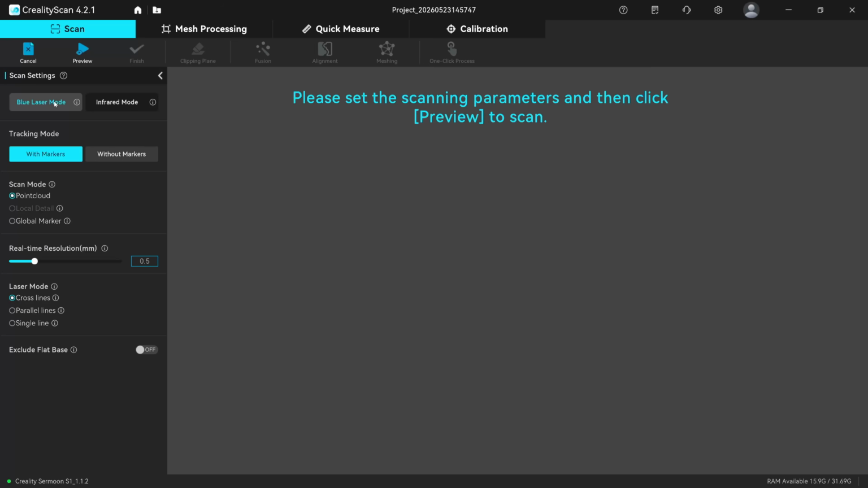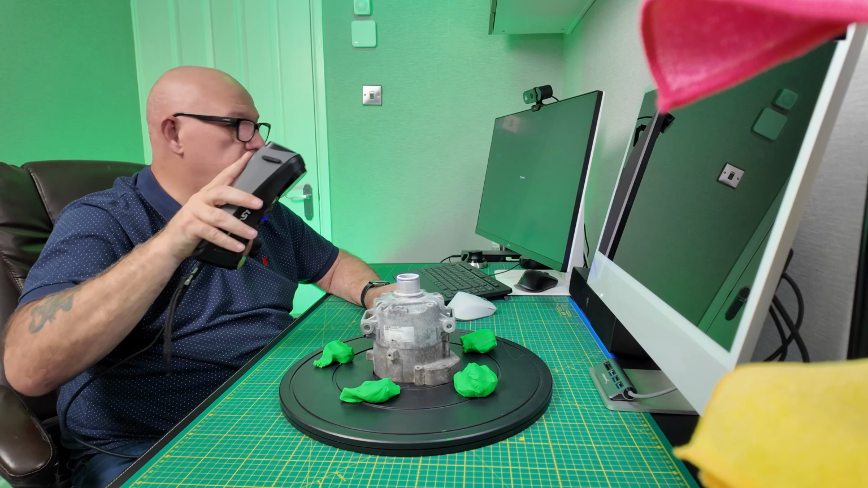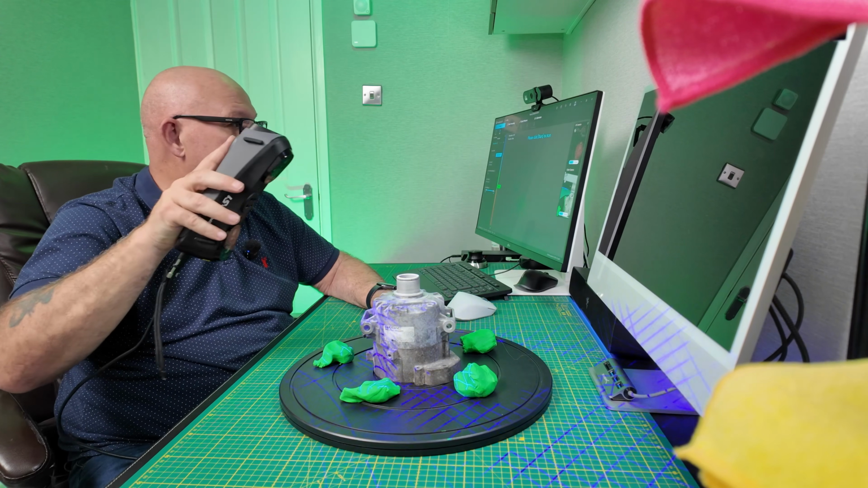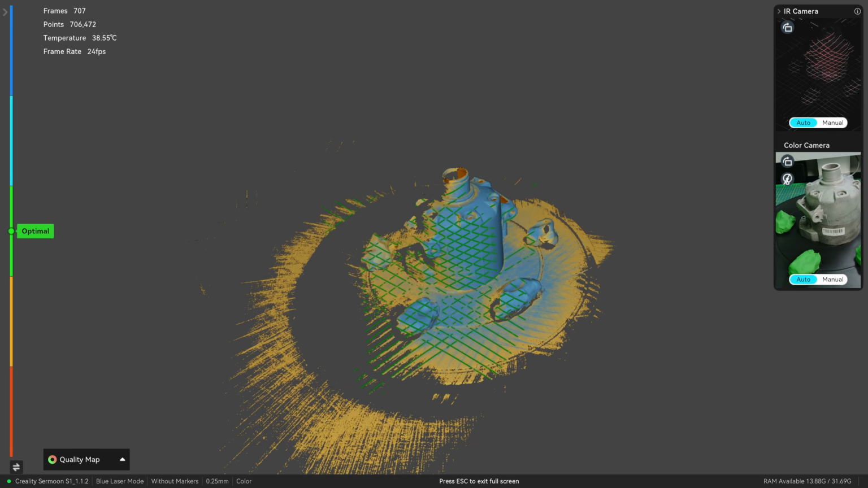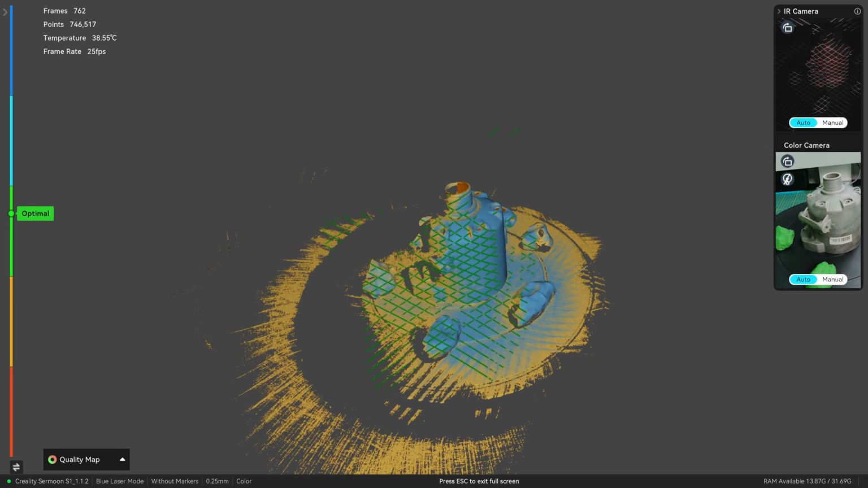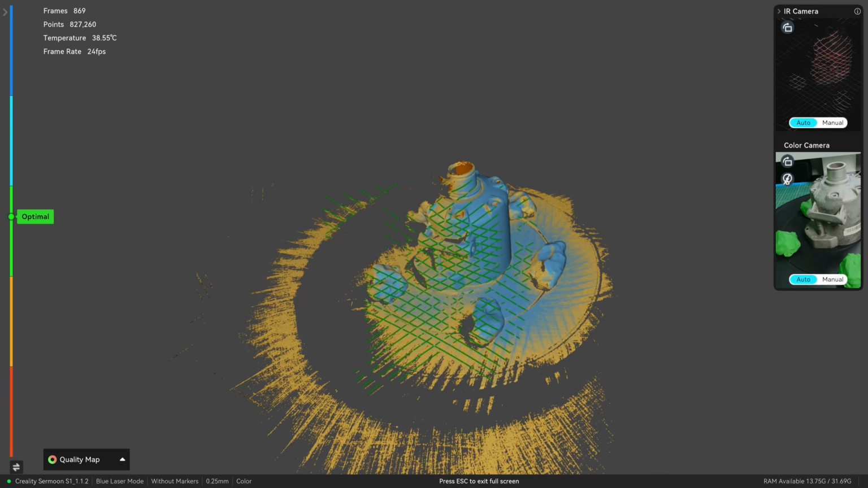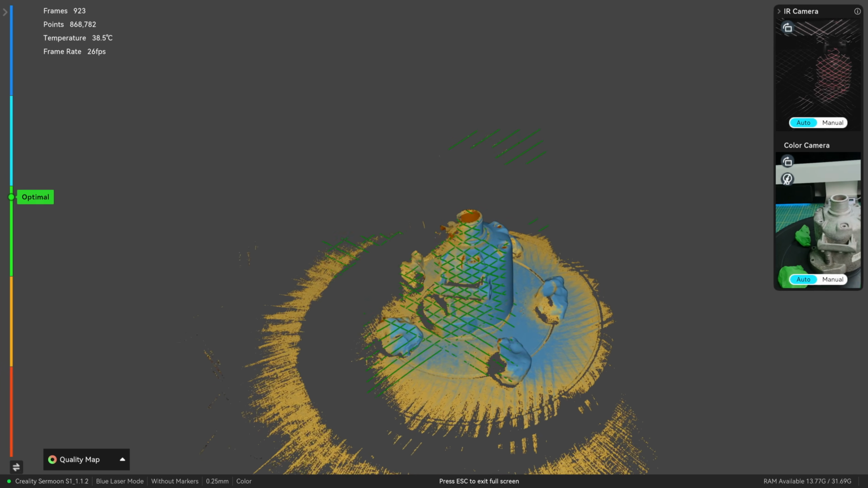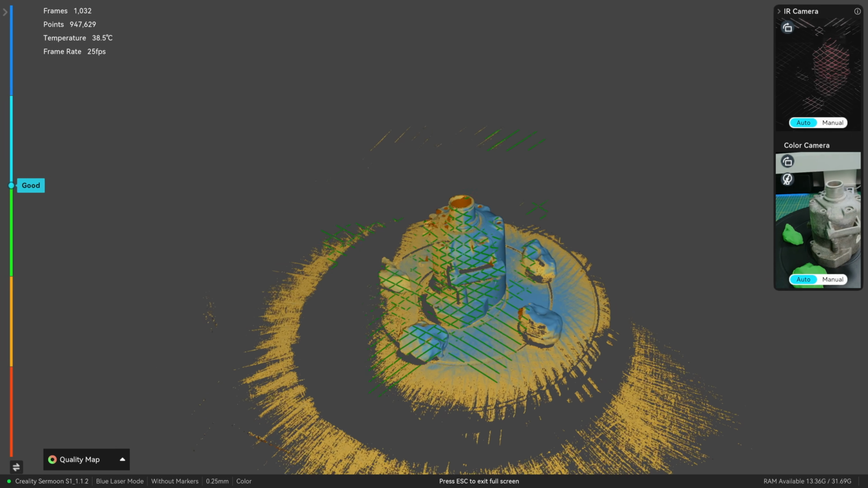So, blue laser without markers, 0.25 millimeters, cross lines. Again, with the same orientation. We're on automatic the same. Let's have a look how we get on. Keeping our subject in the centre of the frame. Go all the way around. Trying to keep those bits of plasticine in the frame at all times, because those are the bits that are obviously helping us with the tracking.